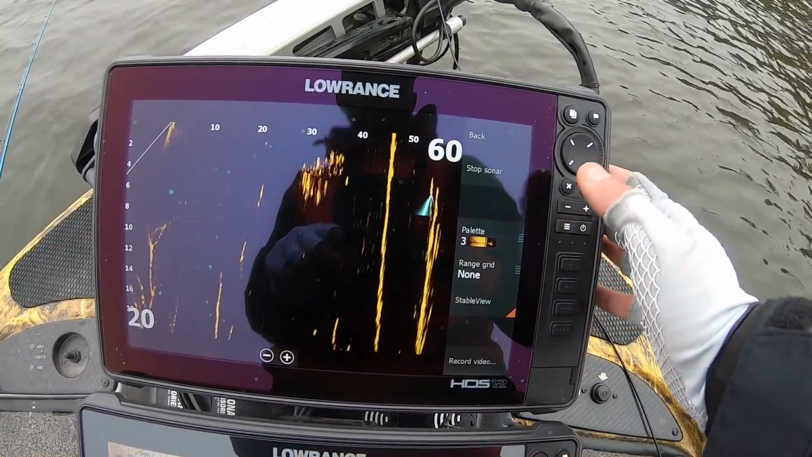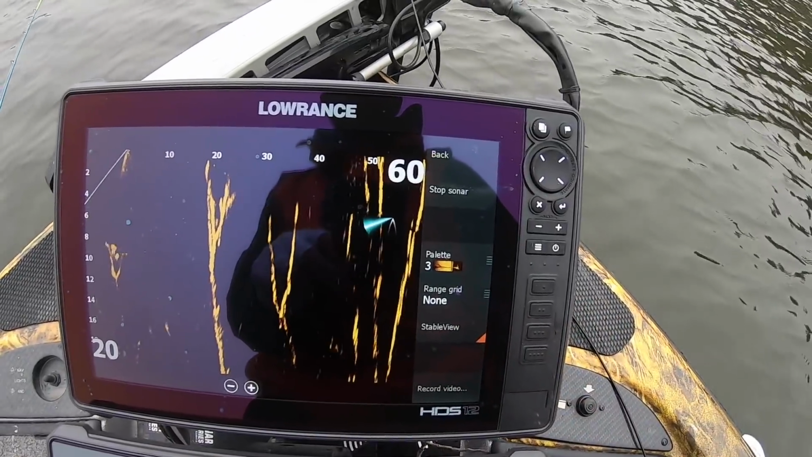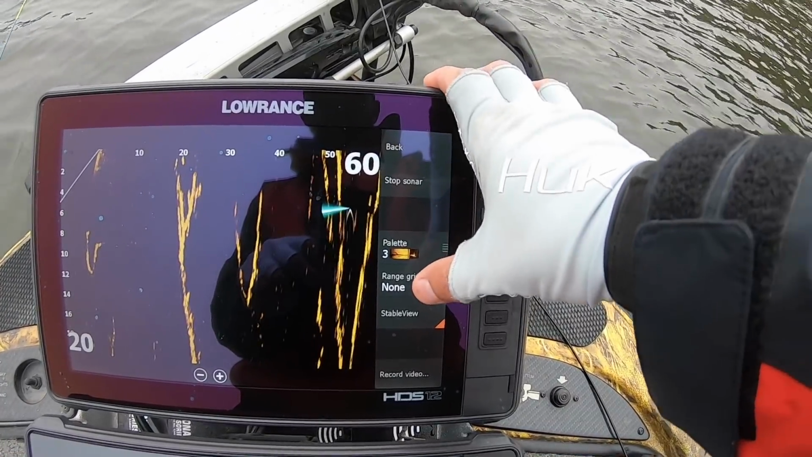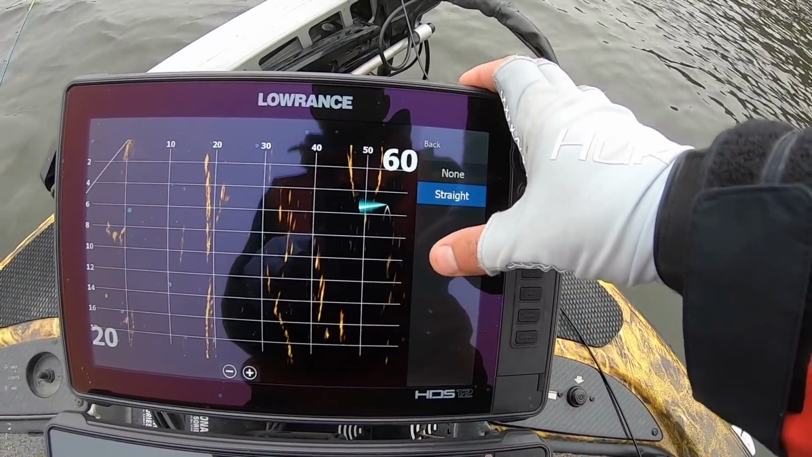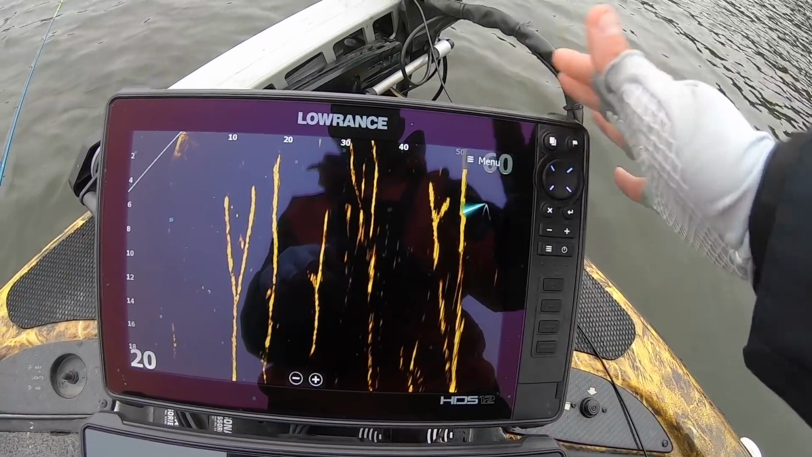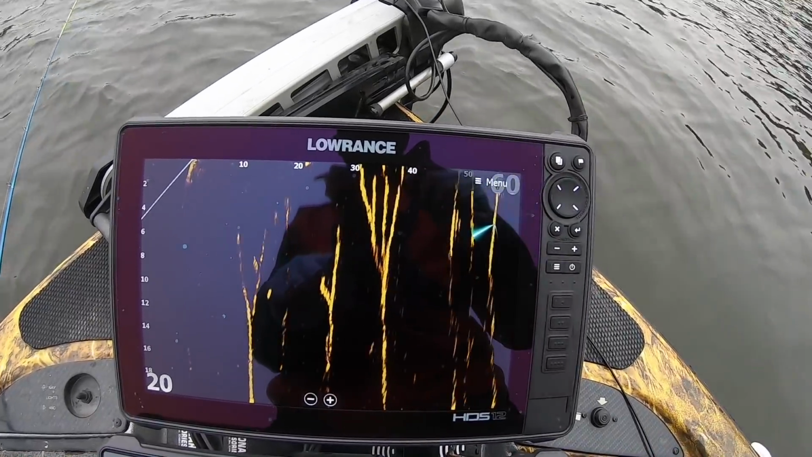Use whatever you like. I turn this stable view on. I don't necessarily know, I think it kind of stables out. If you've got waves or something, it kind of stables out, that kind of thing. I don't necessarily like the range grids. I know some people do like range grids. I don't necessarily like them. That's just my personal preference. But those are my settings. That's what I run on Active Target.